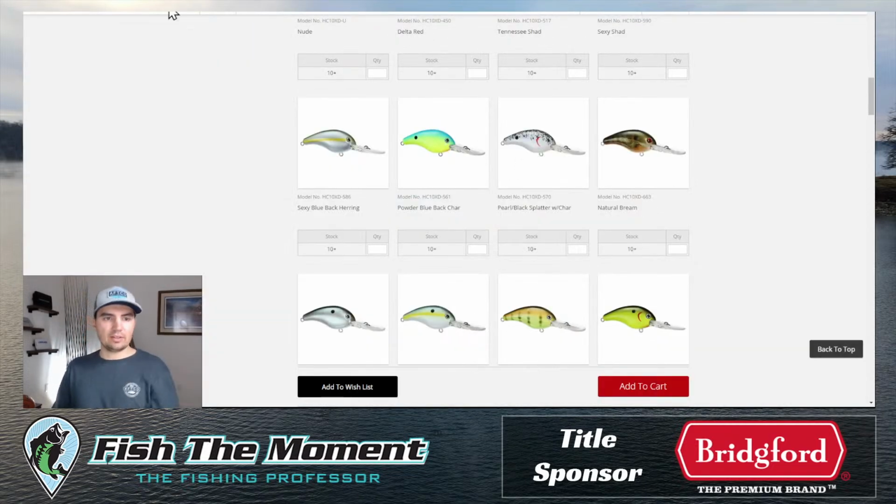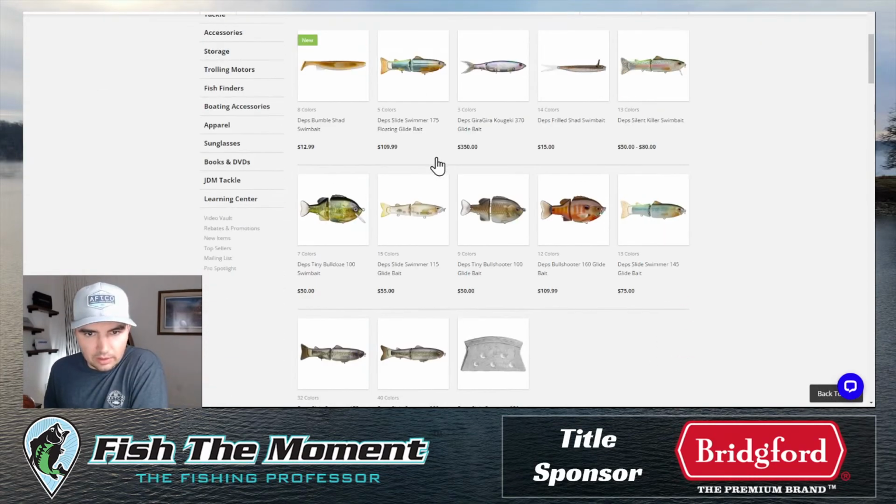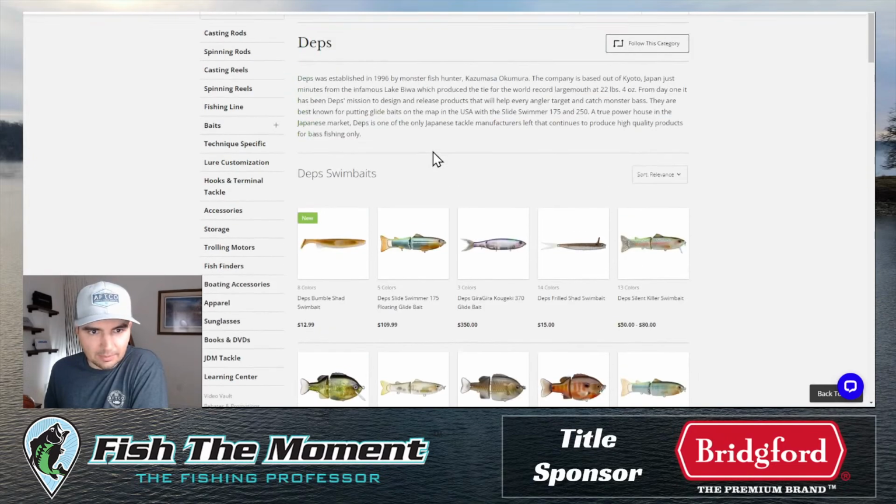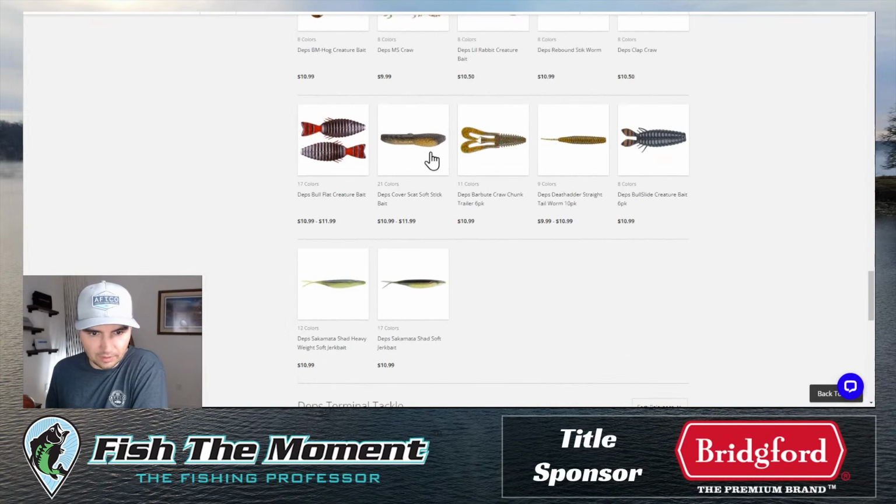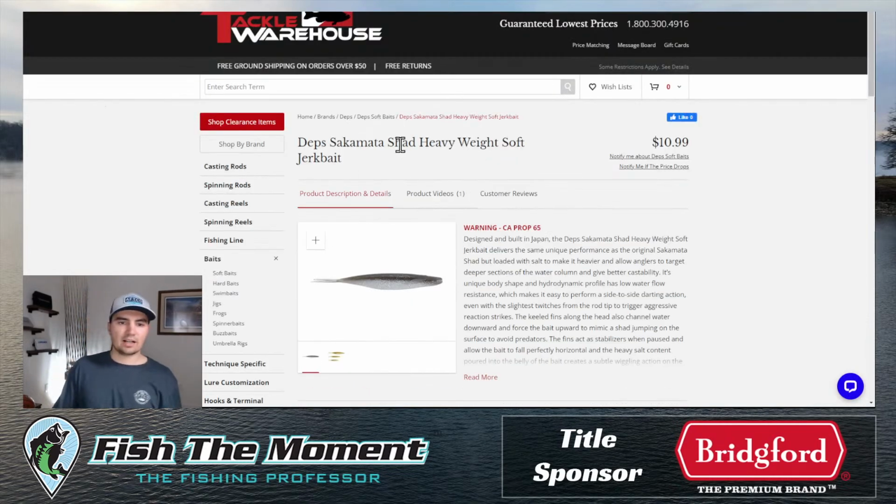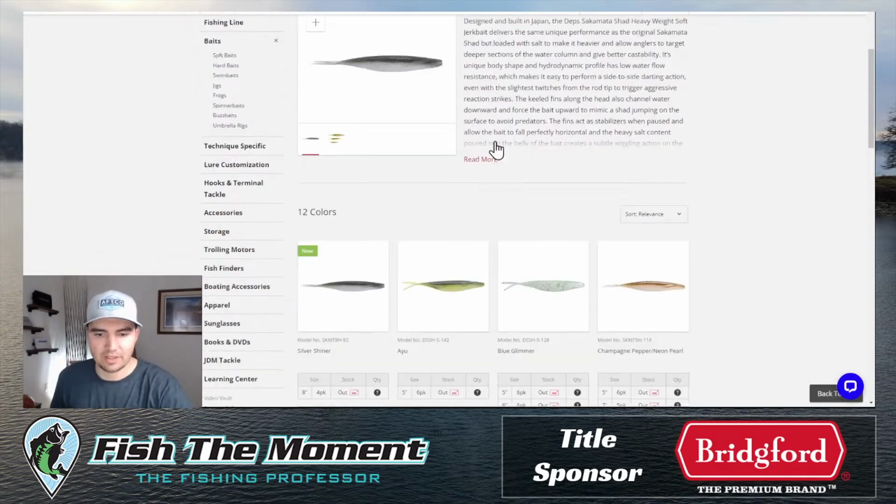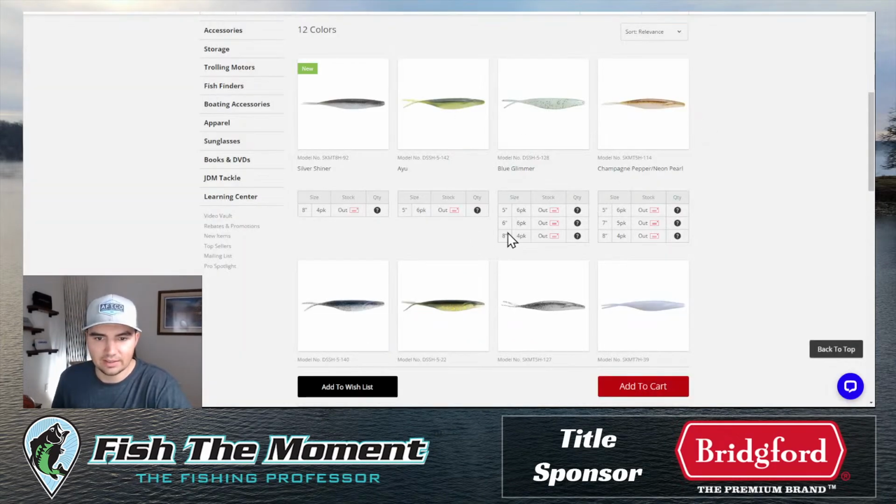And then the other bait is the Depths. What is it called? Is it the Depths? It might not be the Depths. Let's see here. Am I right? There we go. Yeah, the Depths Heavyweight Sakamata Shad. This is basically a heavy weighted jerkbait, and I throw it in the blue glimmer. Looks like a crappie. You can get it in the 6-inch and the 8-inch size.